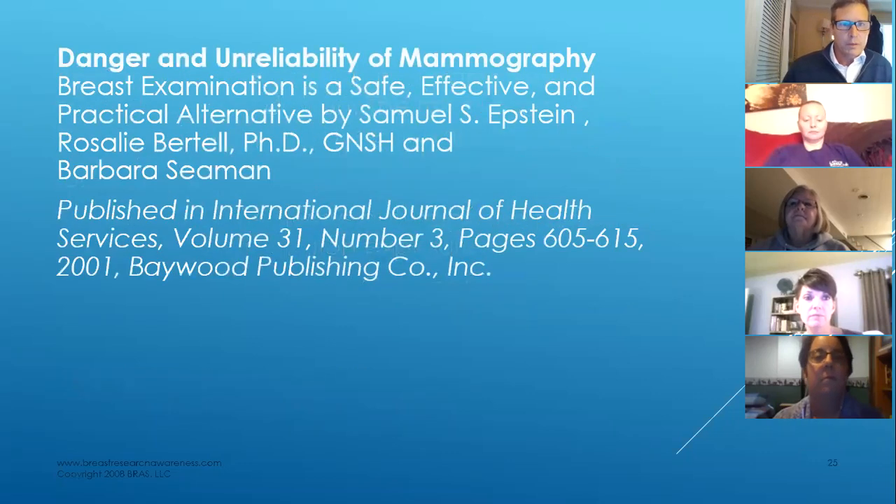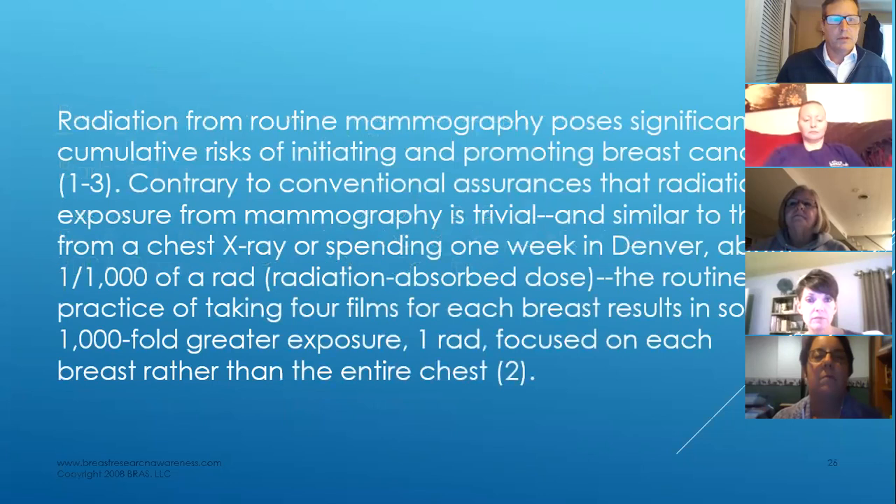What's more, this is from an article called Danger and Unreliability of Mammography. This is what he says. Radiation from routine mammography poses significant cumulative risk of initiating and promoting breast cancer.